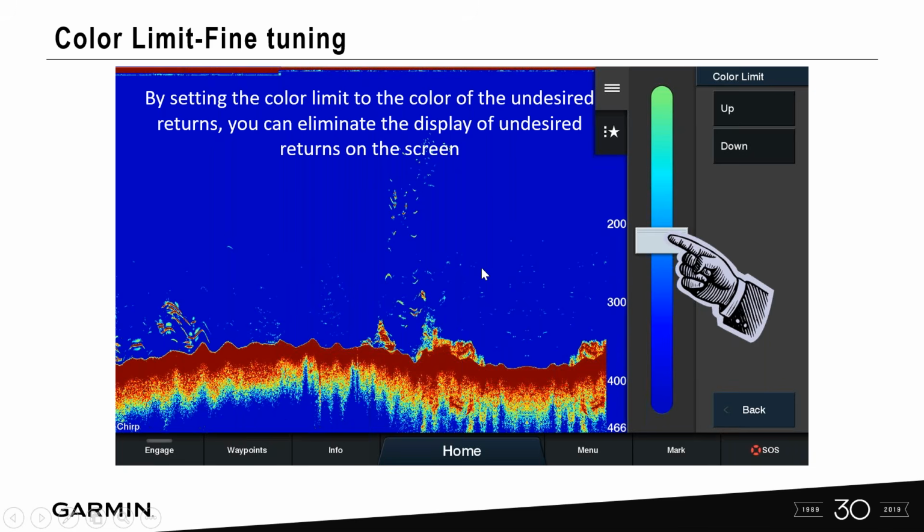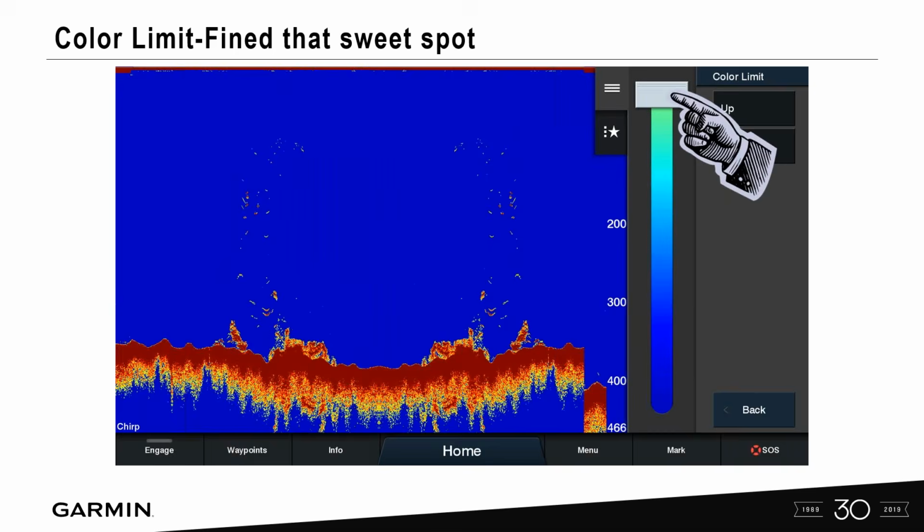But if I'm fishing a thermocline, I might have removed that. Here, let's say I'm just bottom fishing, so I'm really looking at targets that are on the bottom, on the structure here. If I increase that color limit, maybe just one step, that might help me out a little bit. Find that sweet spot though. You can turn this all the way up and then you're not going to really see the screen very well.